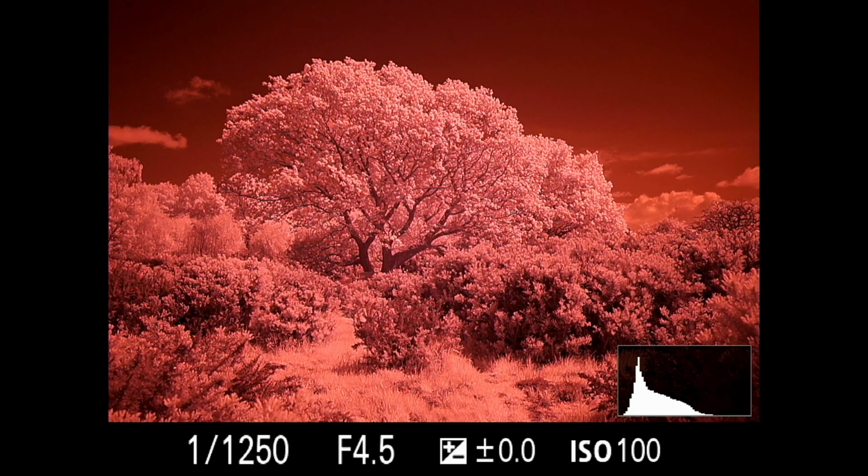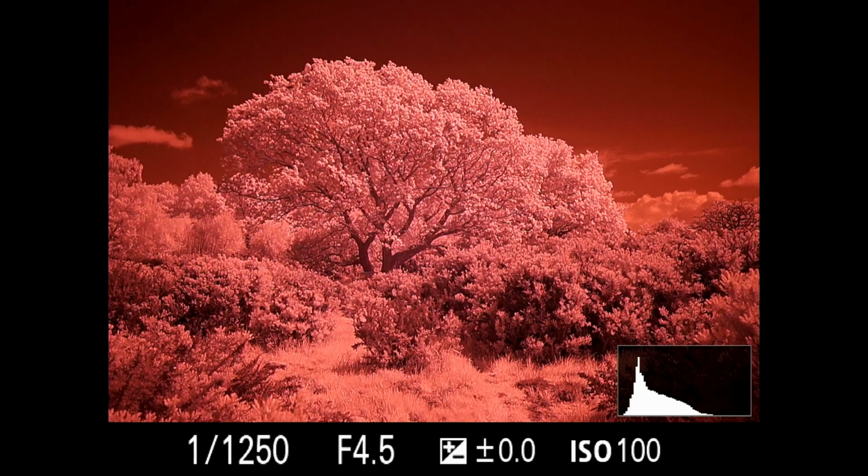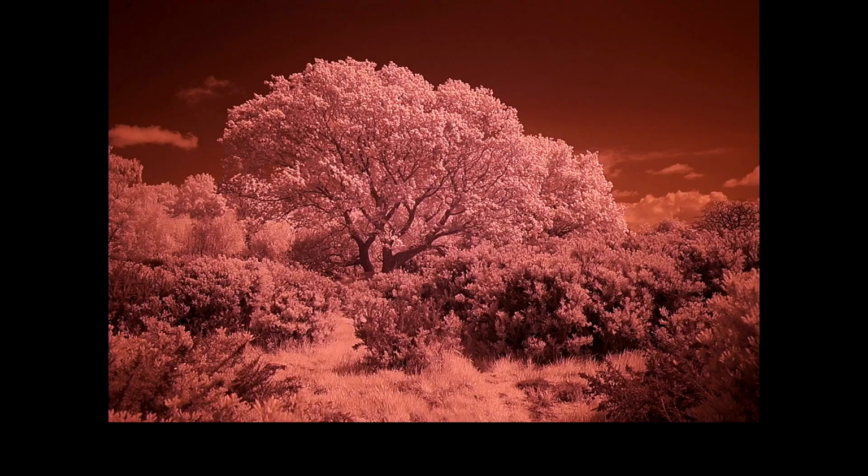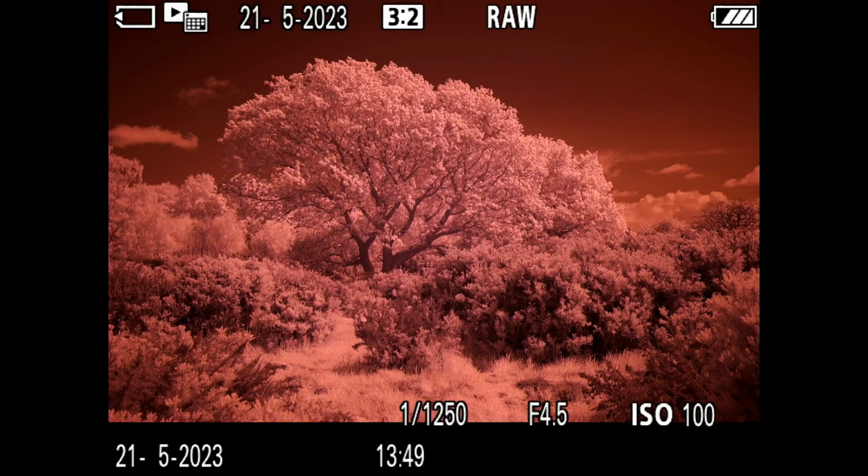Well, that cloud took ages to disappear, but hopefully you can see now the leaves on the tree are a lot brighter. So I'm going to quickly grab the shot before there's another cloud. Another one just to make sure. Quickly just tweak the focus a little bit.